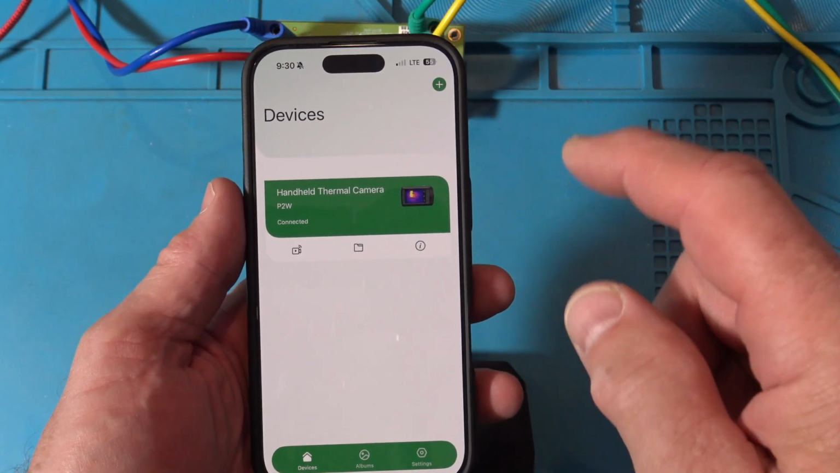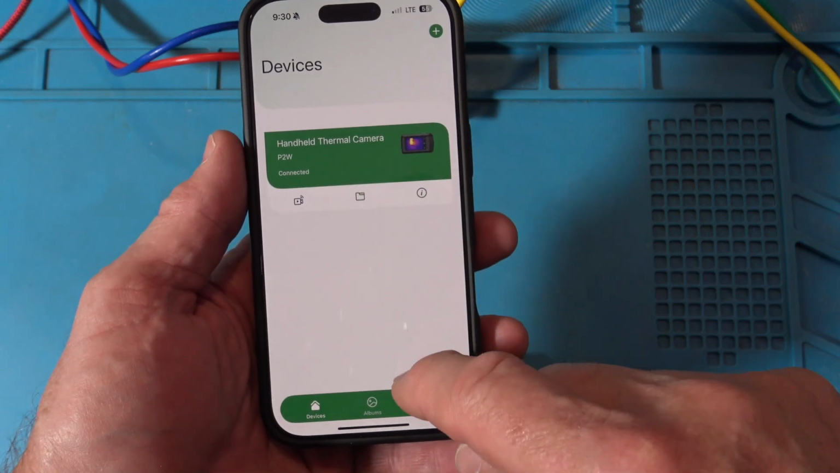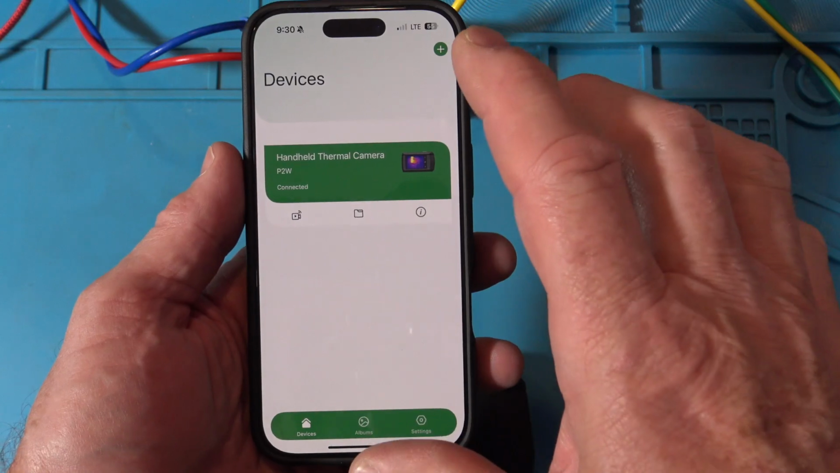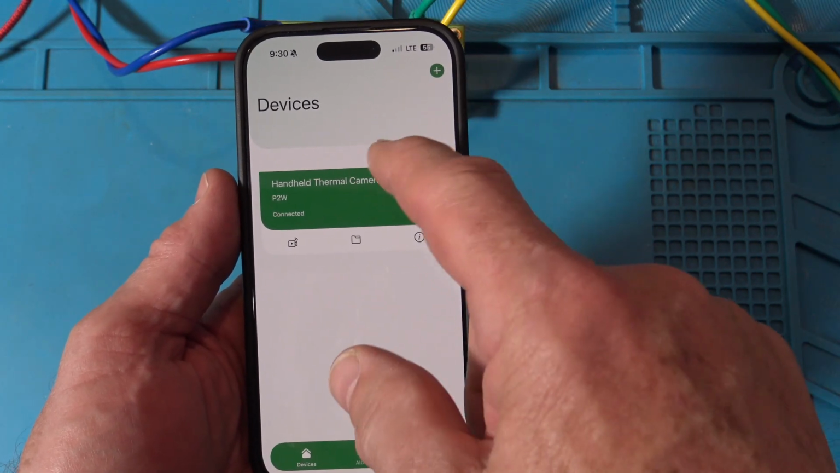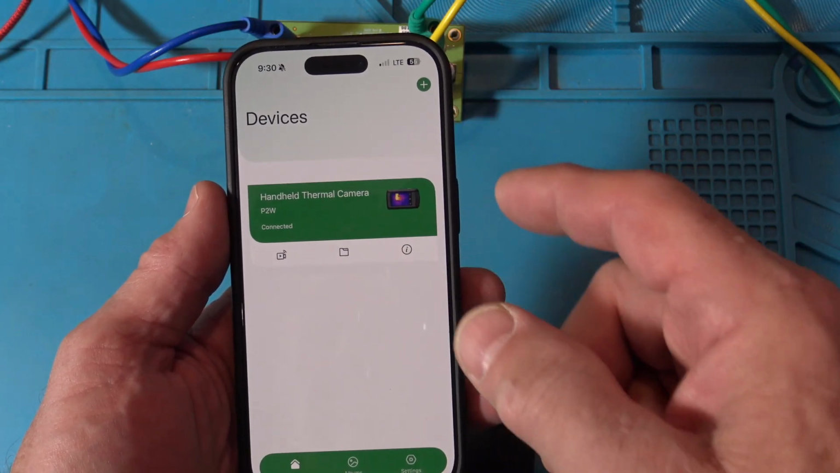All right, guys, so here's the application, and I've already connected. I turned on the hotspot on the camera, and then I had to say join, and I used my camera on the phone to join that.